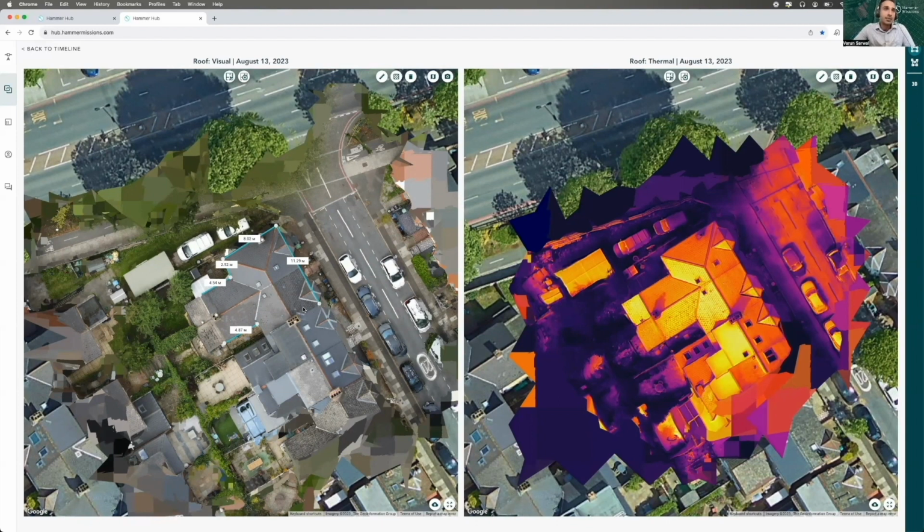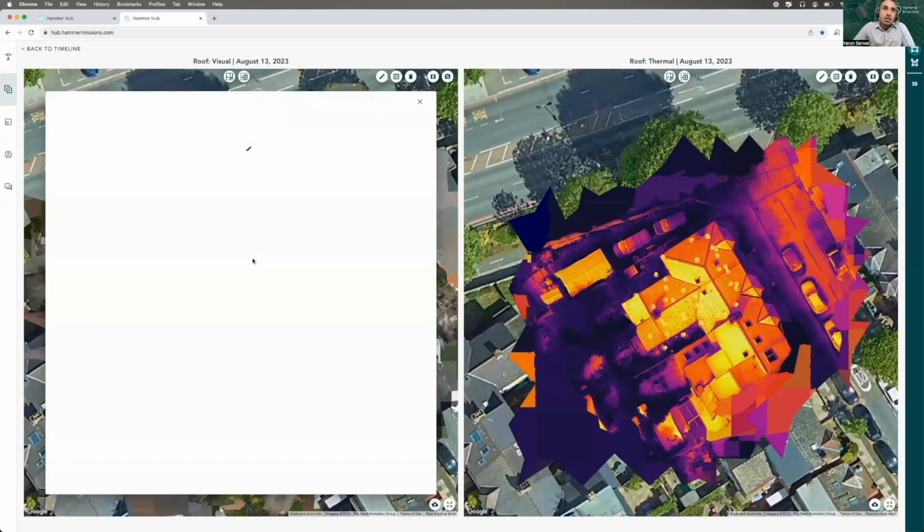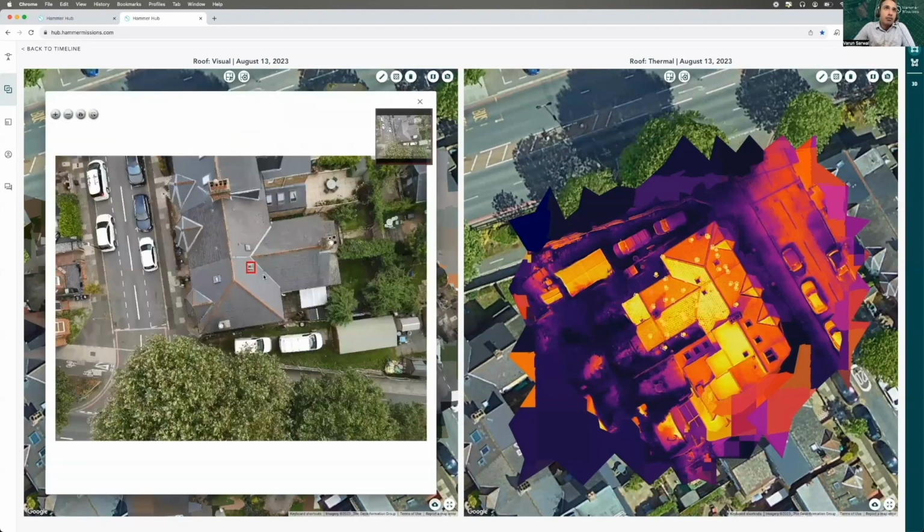At any time, any of our clients can log in to the software and have a look, play around, make measurements, and see for themselves outside of the standard PDF report. The purpose of using this very sophisticated software is to speed up the decision-making process as to what needs to be repaired, the level of urgency, and when.